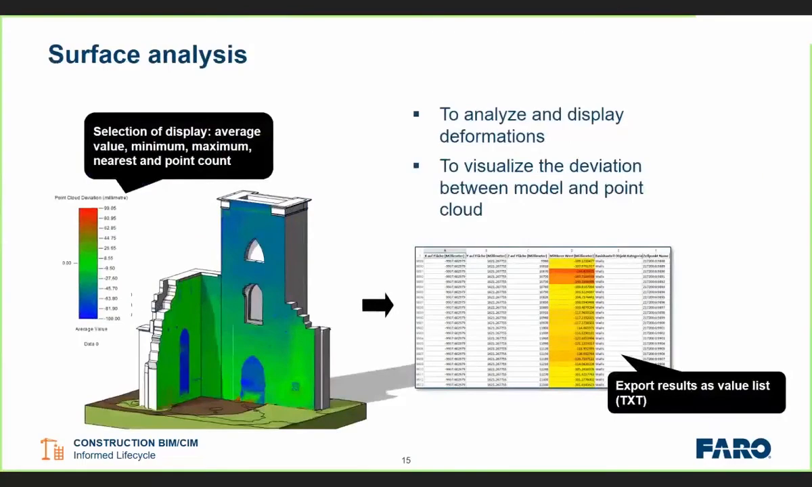Once we've done that, we can take an analysis of that surface and provide a heat map with a legend to tell us how accurately we've modeled that point cloud. Now, it's interesting when we do things like this with existing conditions or existing buildings, because existing buildings are very rarely straight in terms of the verticality of the wall or along the length of the wall.